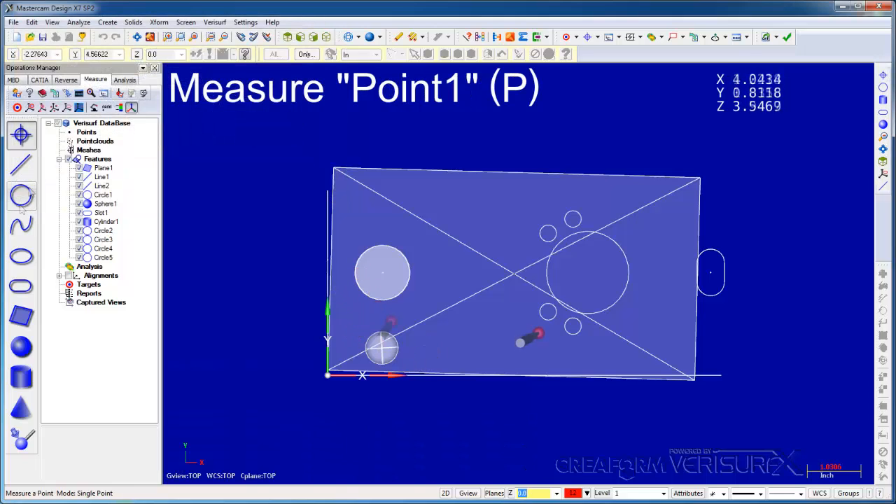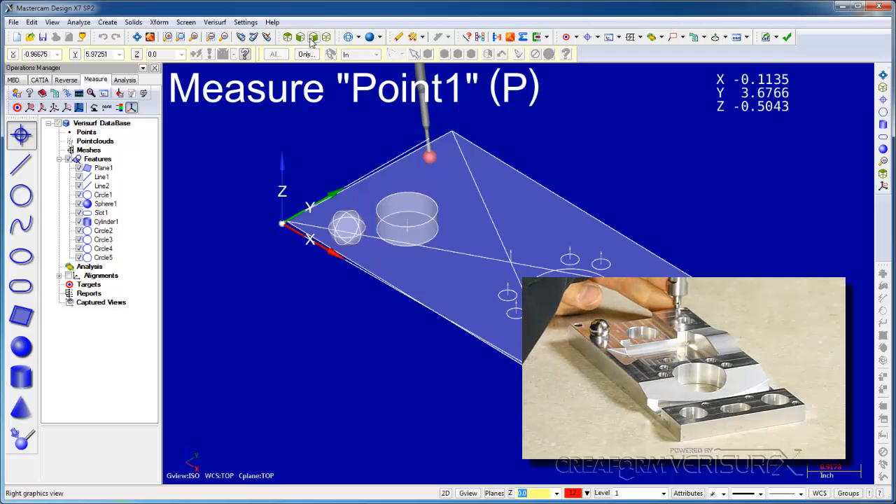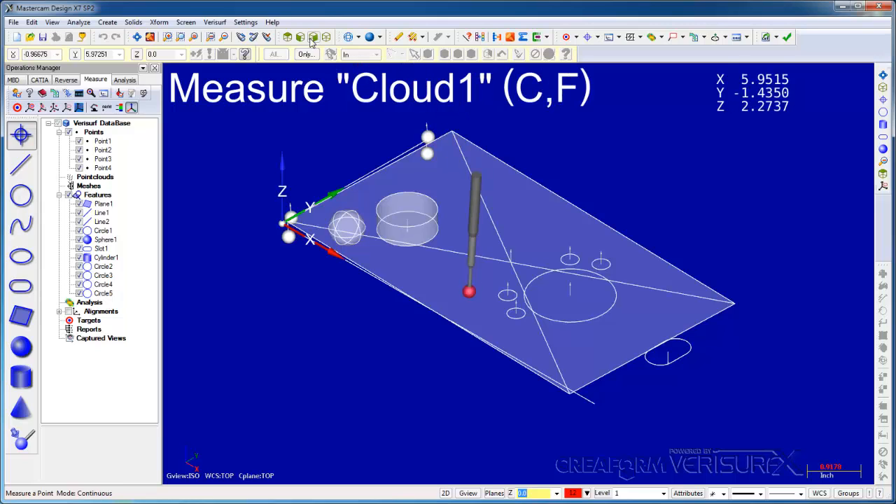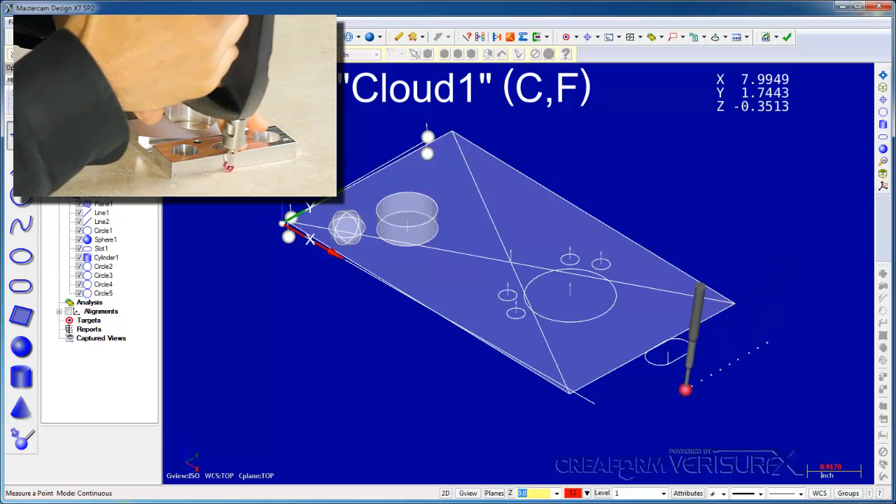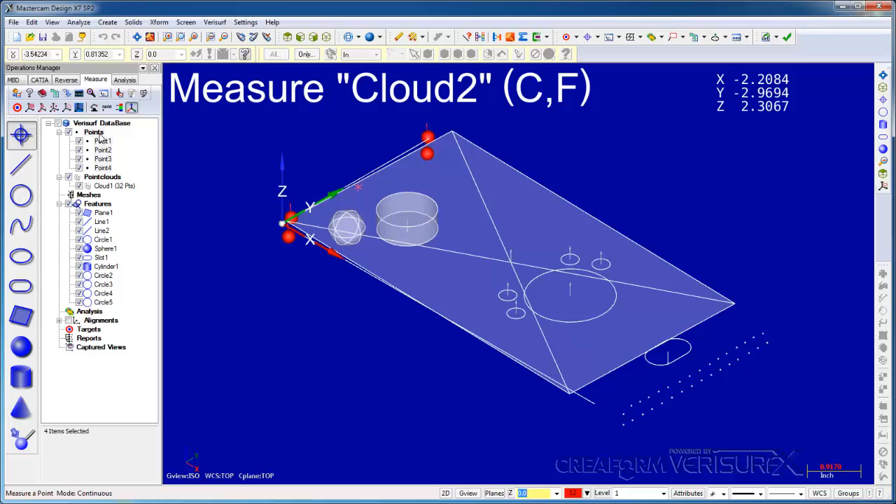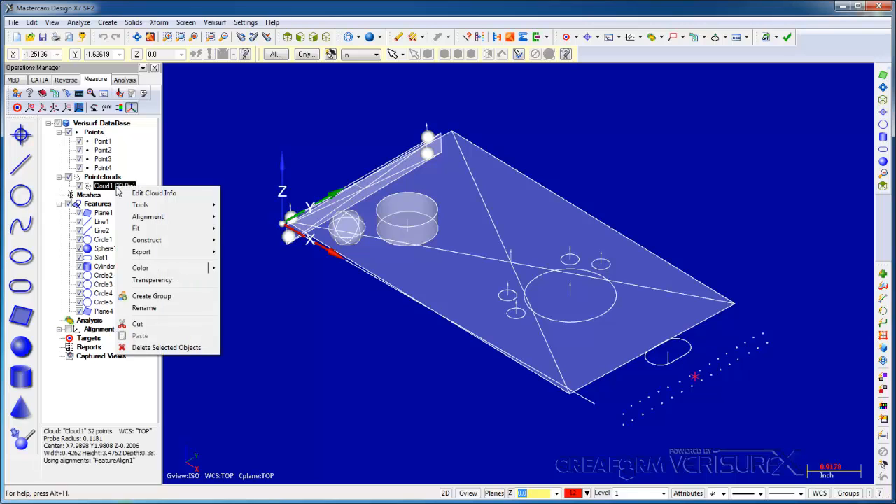I'll switch to point mode and measure the left and right planes. I'll measure the left plane as 4 points. And I'll switch to continuous mode and scan the right plane. I can then fit the 4 points to a plane, and I can do the same with the point cloud.